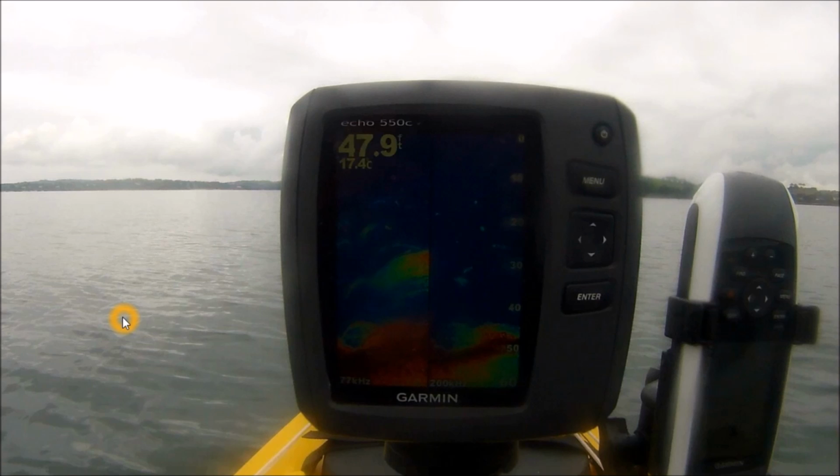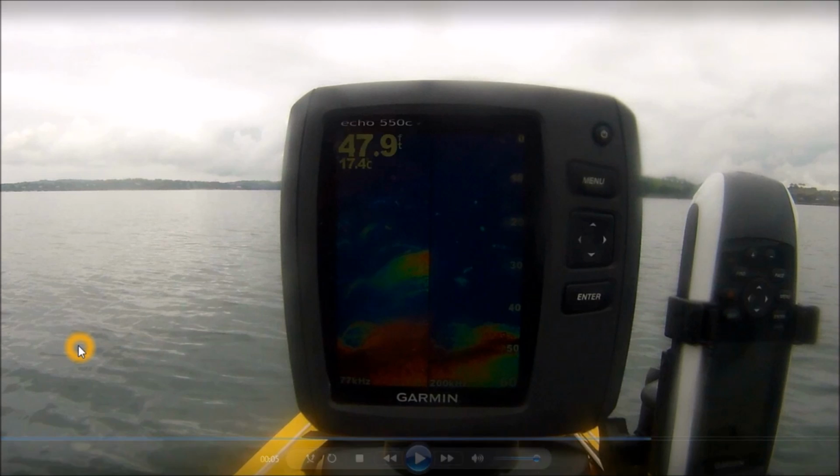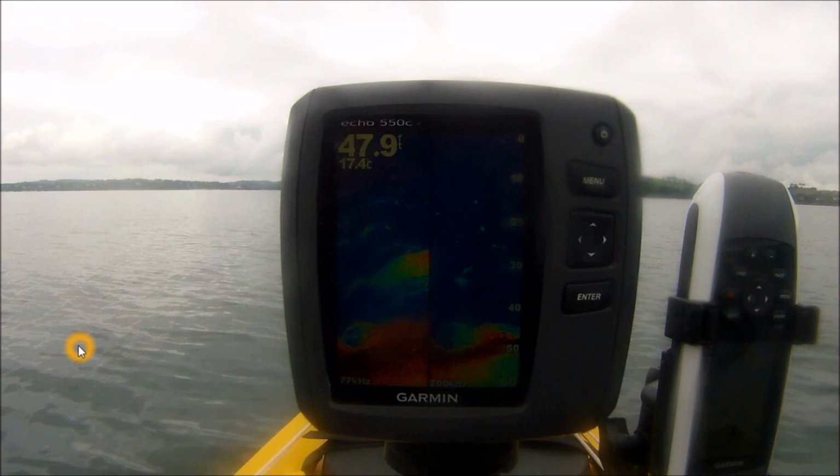The other good thing about this return is it clearly shows the difference between the returns of the 77 kHz and the 200 kHz that we talked about earlier. On the left side of the screen, where you've got the 77 kHz, you can see much more detail in the return, whereas on the right side, on the 200 kHz, you can't see so much detail. Now this of course can be due to the fact that the 77 kHz sends down a much wider beam, therefore maybe picking up returns that the much narrower beam on the 200 kHz side is not picking up. But it's a good example of both densely packed shoal fish and one or two fish shown as arches.